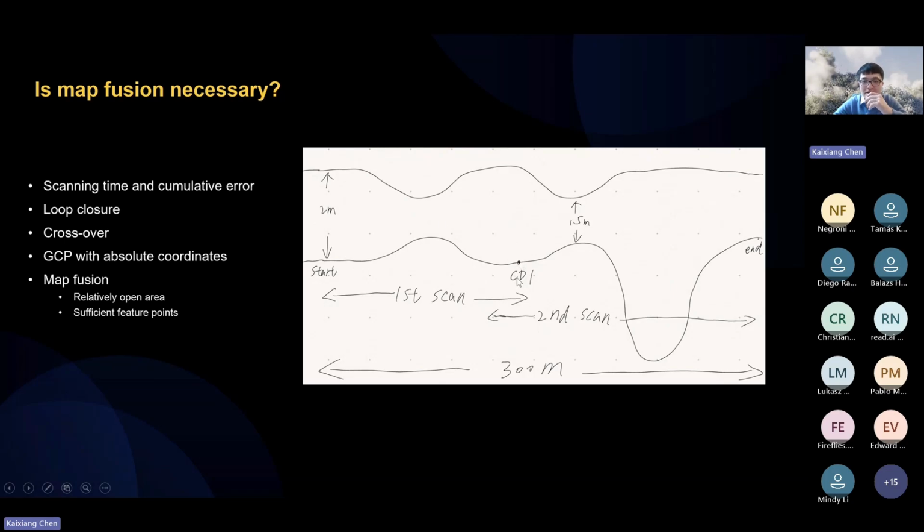I decided to add connection points here because this place is a relatively open area, and there are more sufficient feature points. This makes it a very good place to add connection points. But for example, here, this kind of narrow place is definitely not suitable to add connection points.